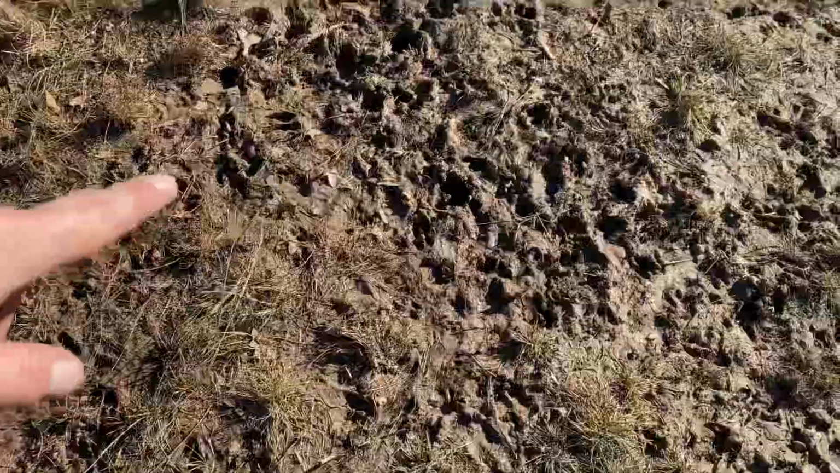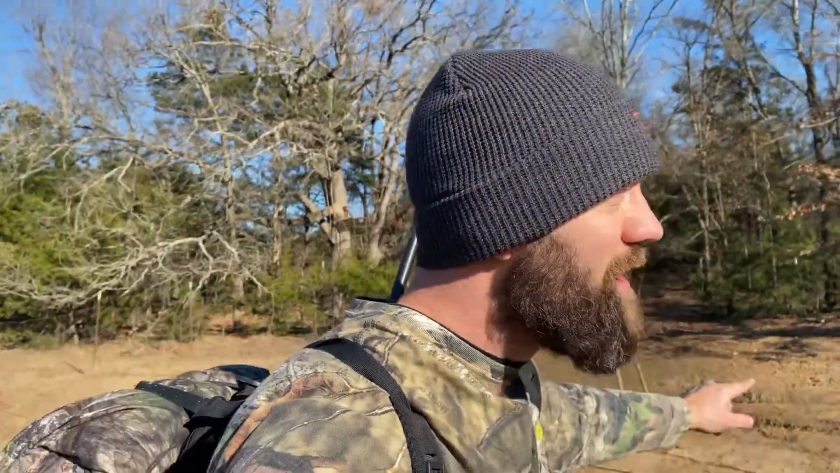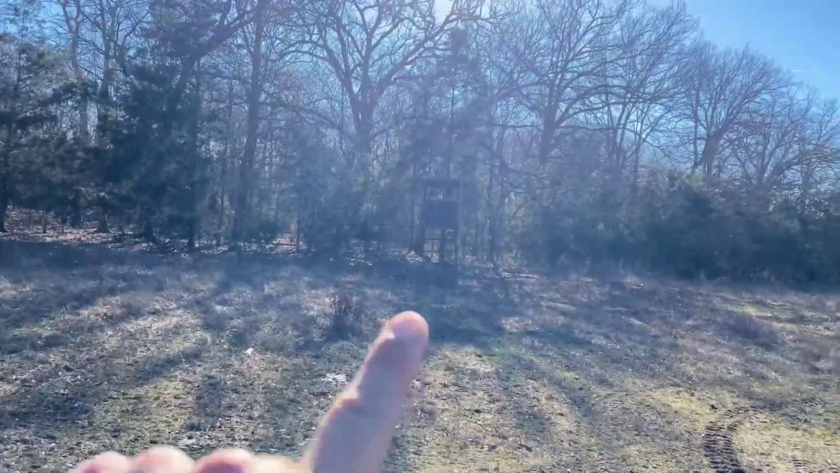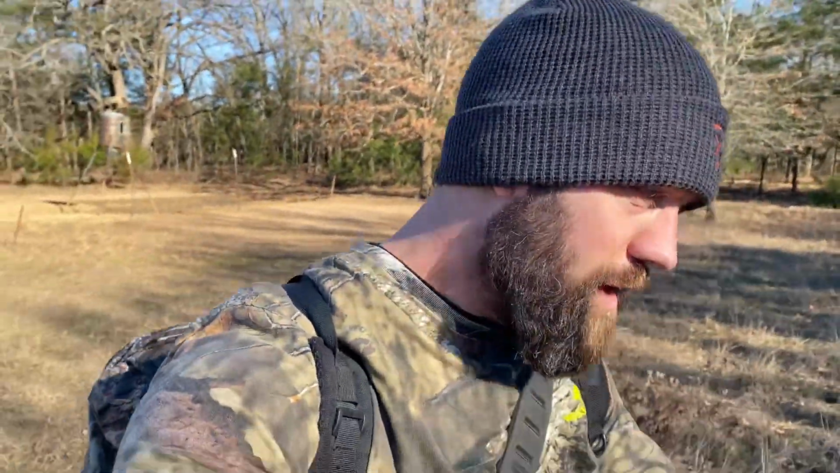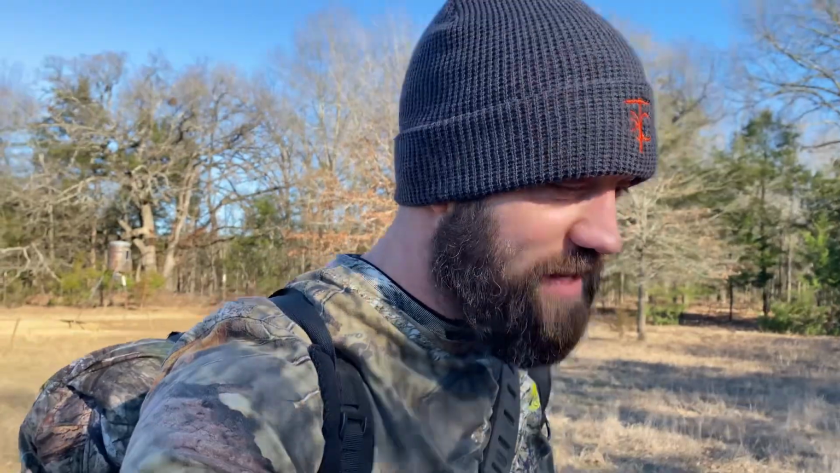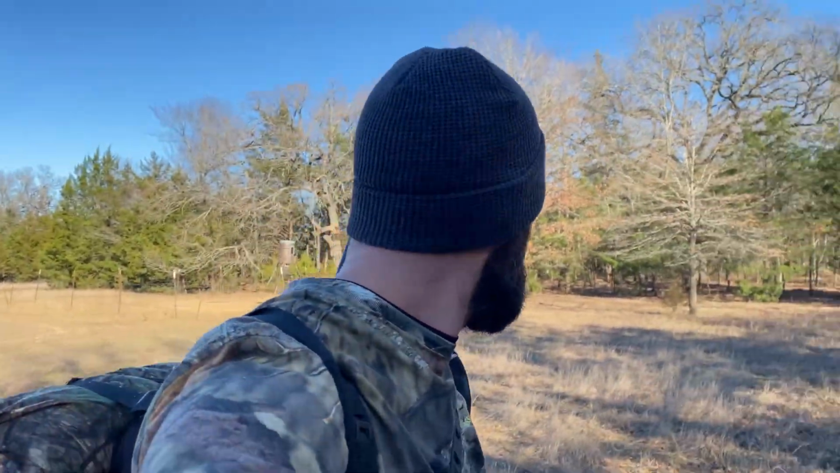Man, this mud is just covered in tracks. And they're tearing it up, coming right out of those trees. And my stand just right there. So this should be a good night. And tonight, I'm not facing the sun. The sun's actually on my back, so it's gonna make a world of difference. That was exhausting having that sun just smacking in the face the entire evening.